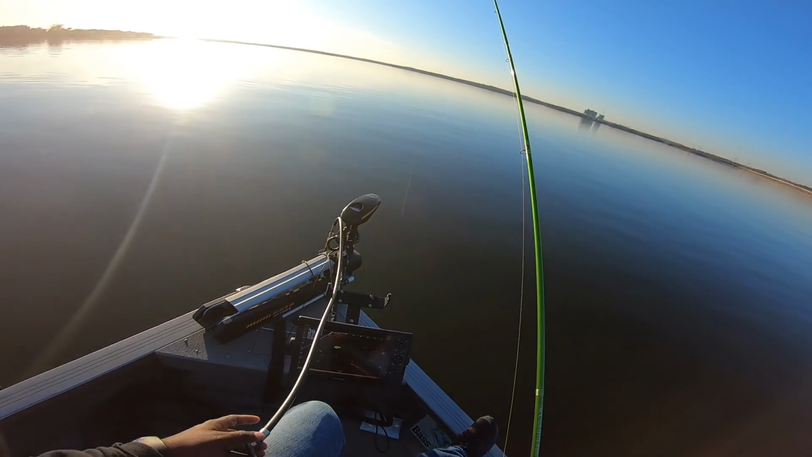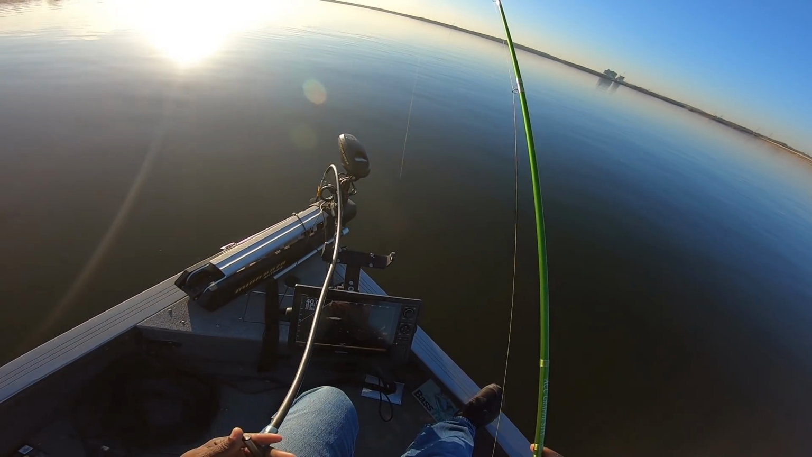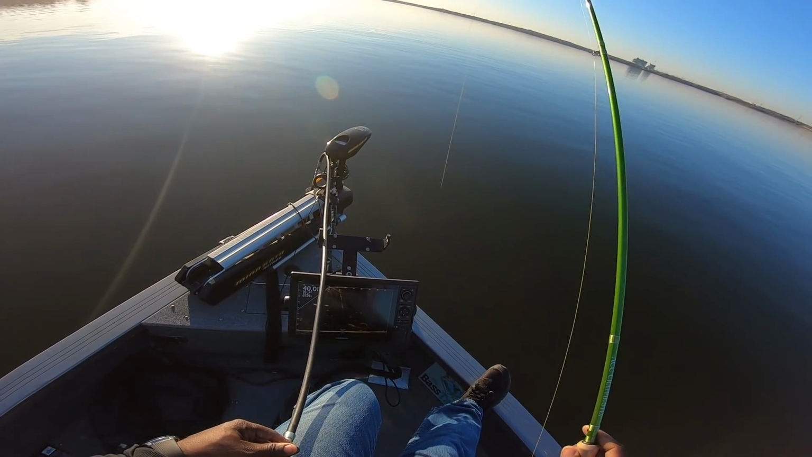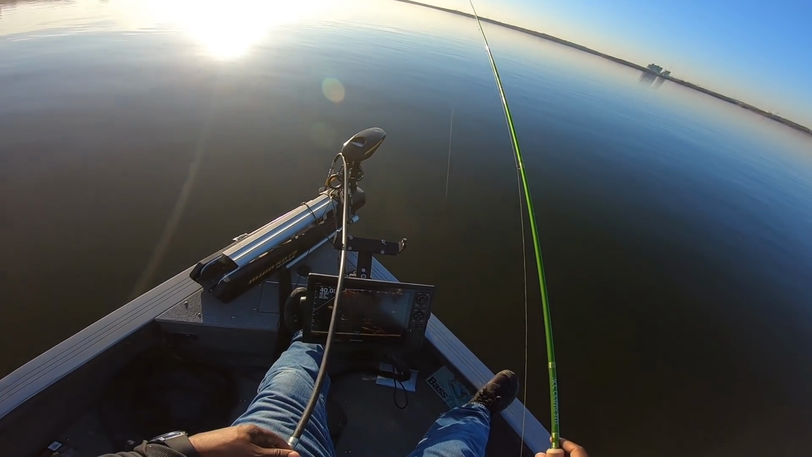Nobody to bite. Again, that just goes to show that pitching does work sometimes of the year. But right now, with the water being a little bit cooler, these fish aren't moving a whole lot. They don't want to do a whole lot of moving. They'd rather do a whole lot of eating.